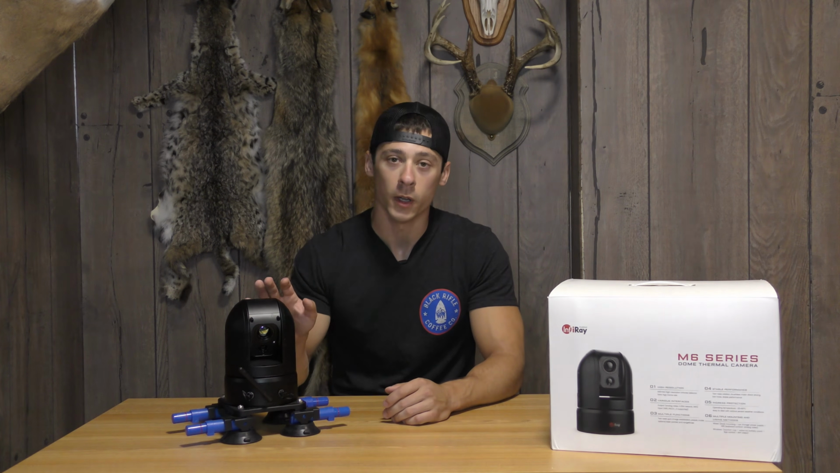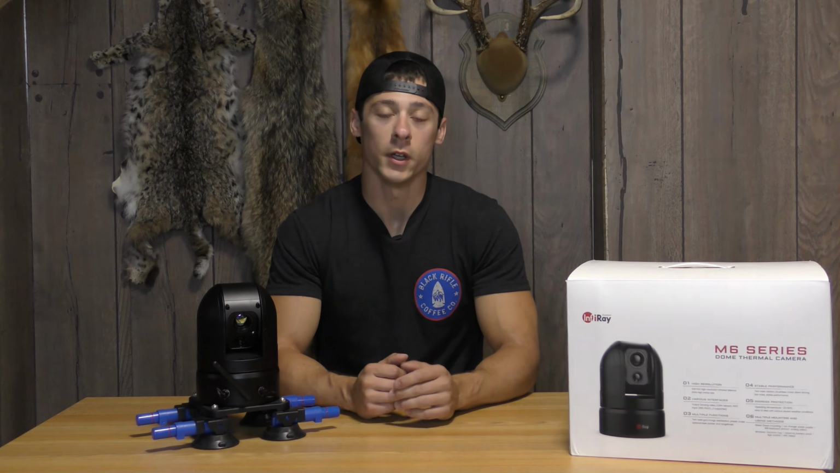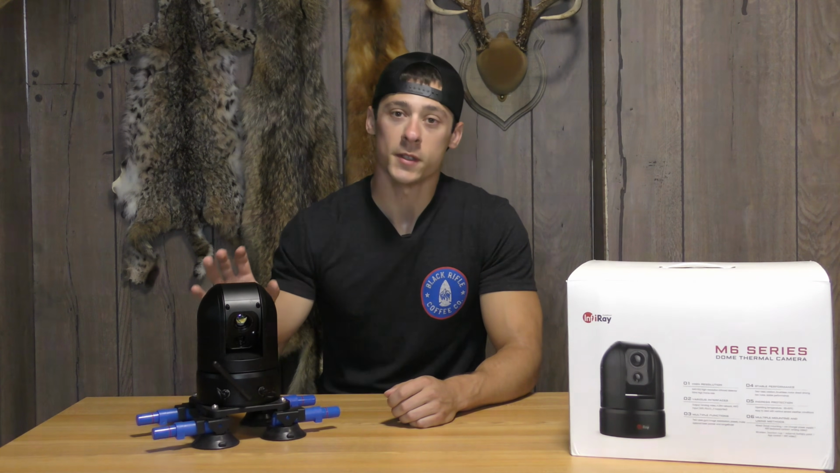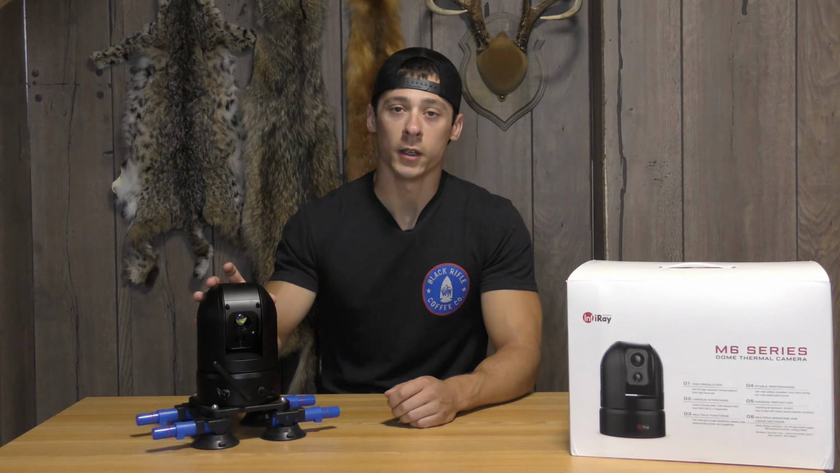The first tip I want to give you guys is actually go through the manual for this unit. A lot of times us guys, we don't really like opening up the instructions, but definitely do that. It's going to explain everything in good detail to you, what the remote does, and most importantly, how to set this thing up with a tablet or a wired in screen.